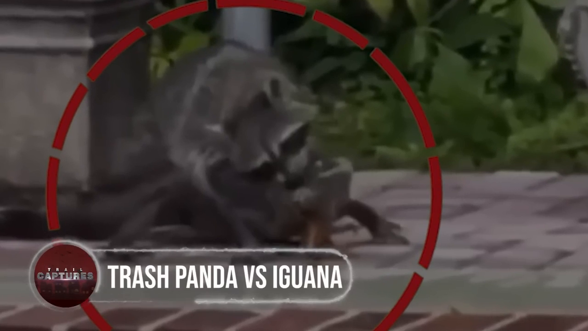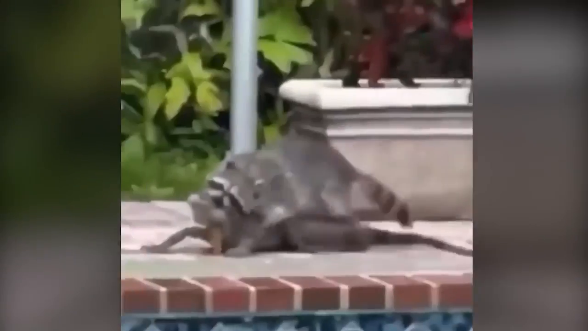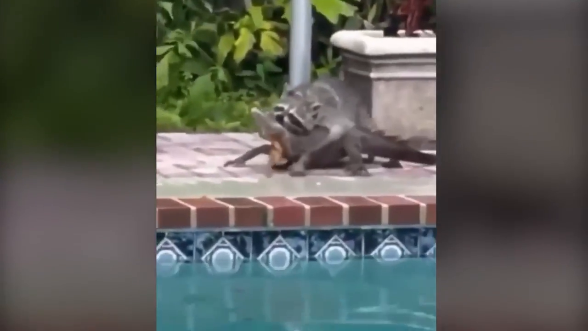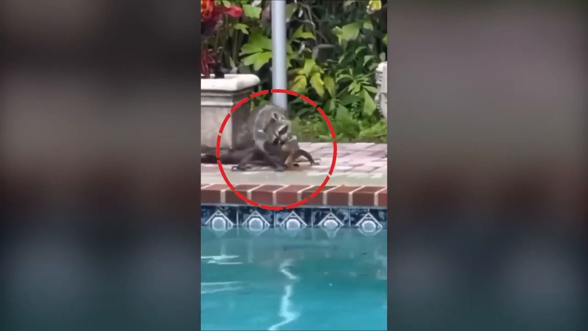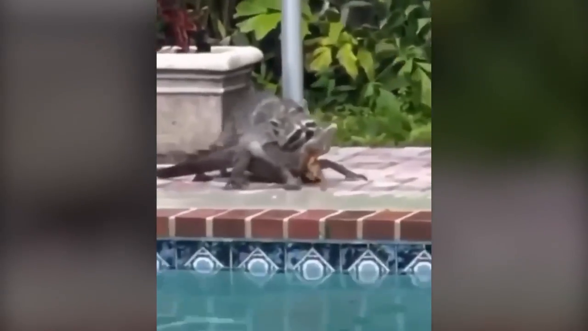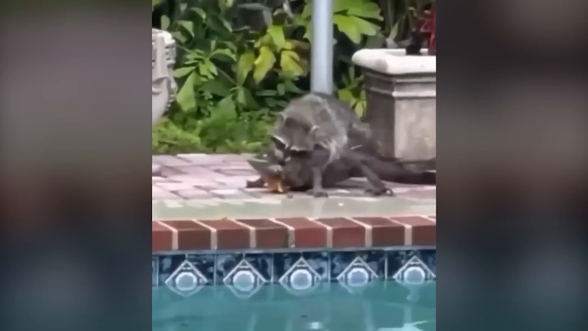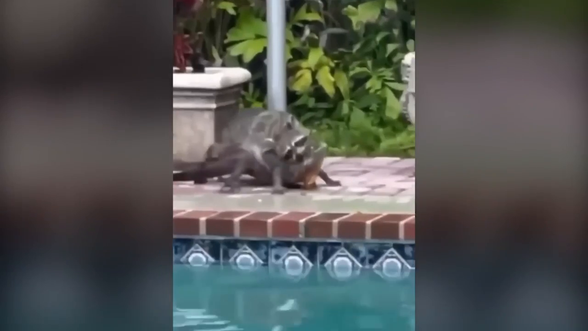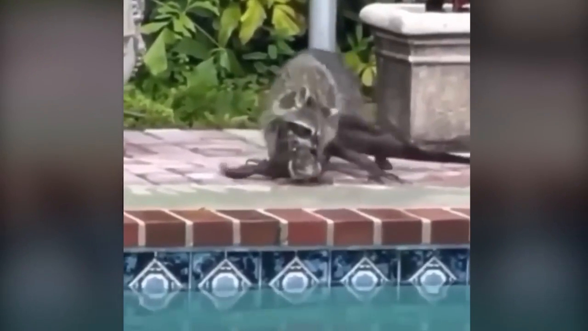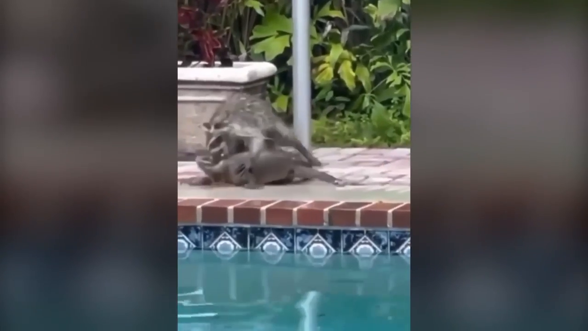Trash panda versus iguana. This Florida shot video depicts a raccoon attempting to corner an iguana. Raccoons consume a variety of items, including some tiny lizards and snakes. They are omnivorous and opportunistic feeders. But this person is using all of his opposable thumbs right now. That iguana is large. The eggs and young of other local creatures might suffer greatly at the hands of this variety of iguana, which is an invasive species not native to Florida.